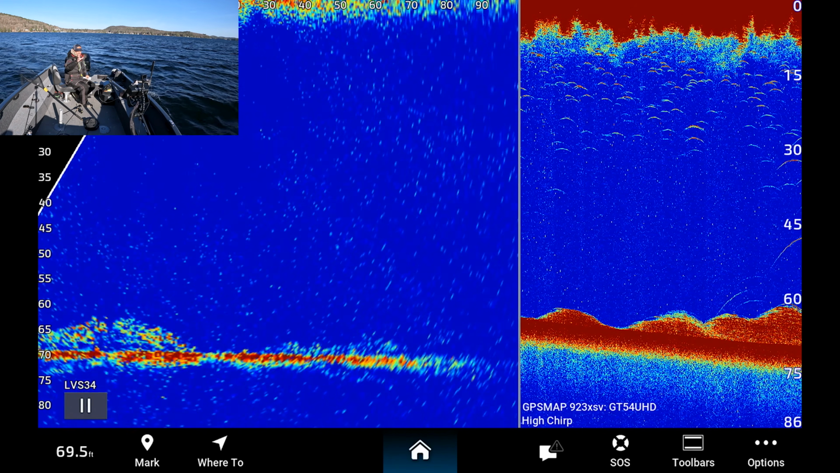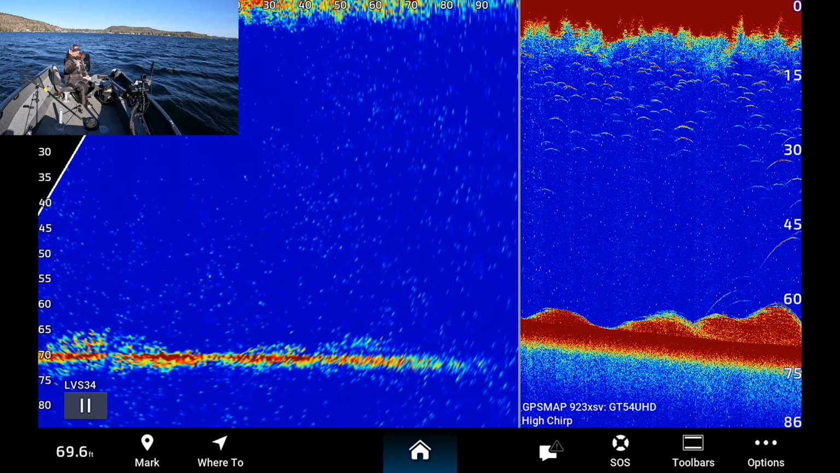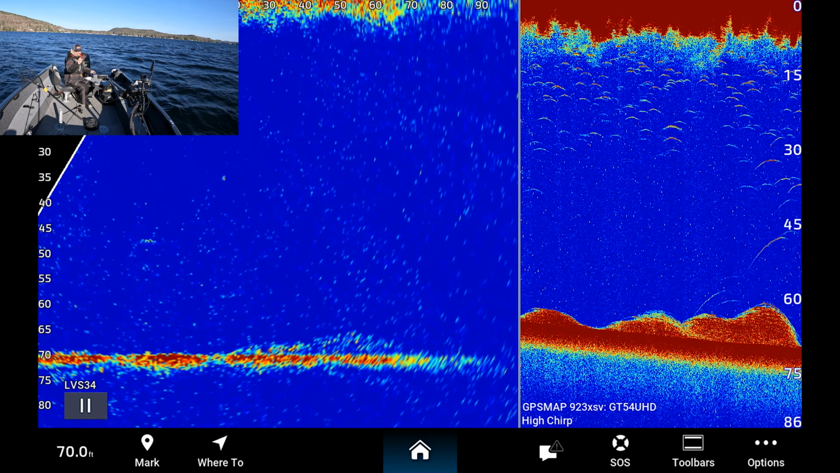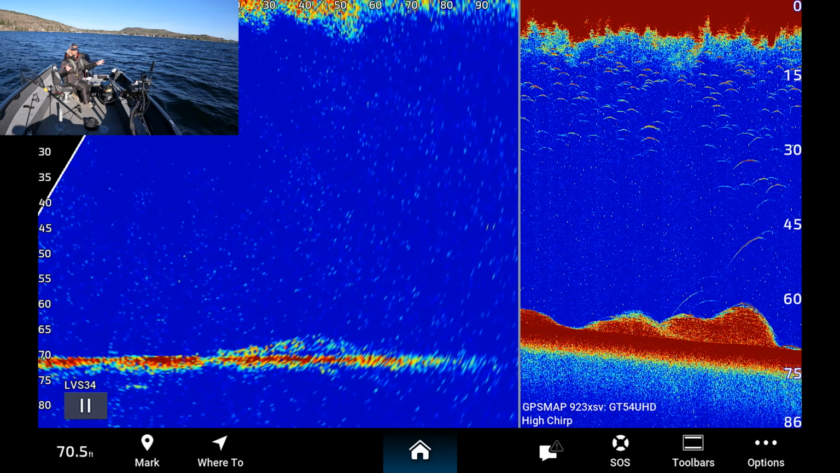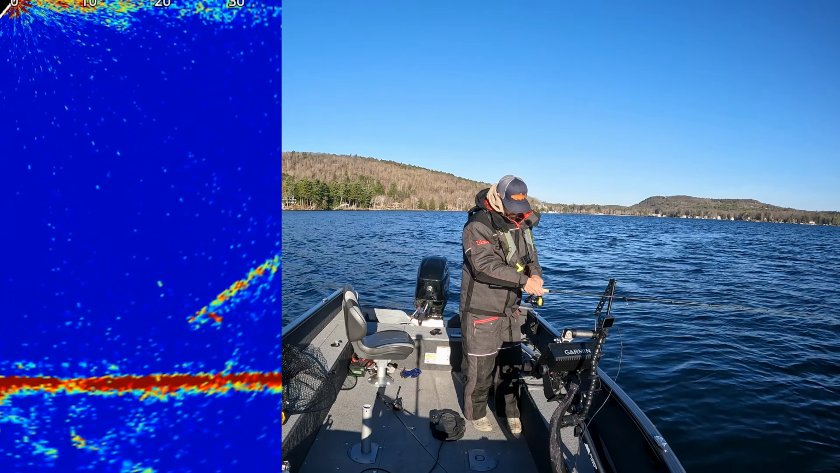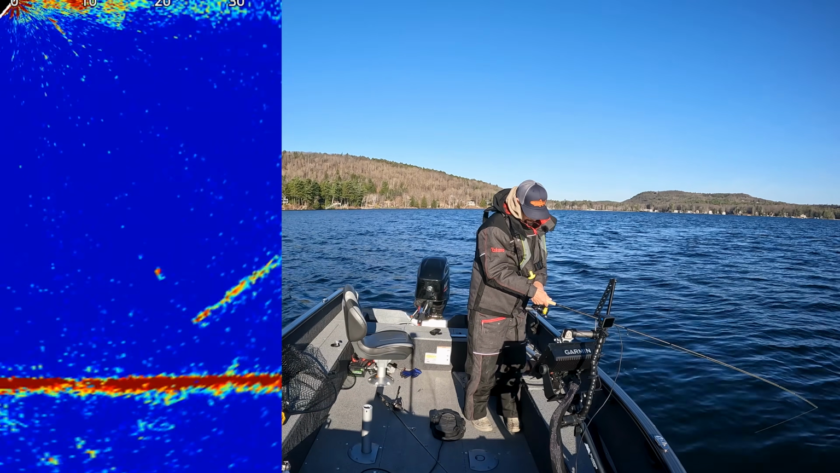And see how it's fuzzy and not like a solid rock, not like really hard edges, which what rock would be. That's key to determining whether it's bait or not bait.